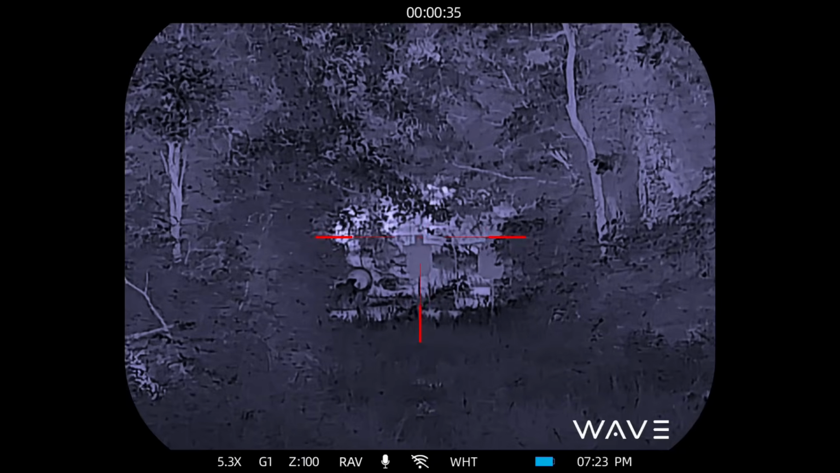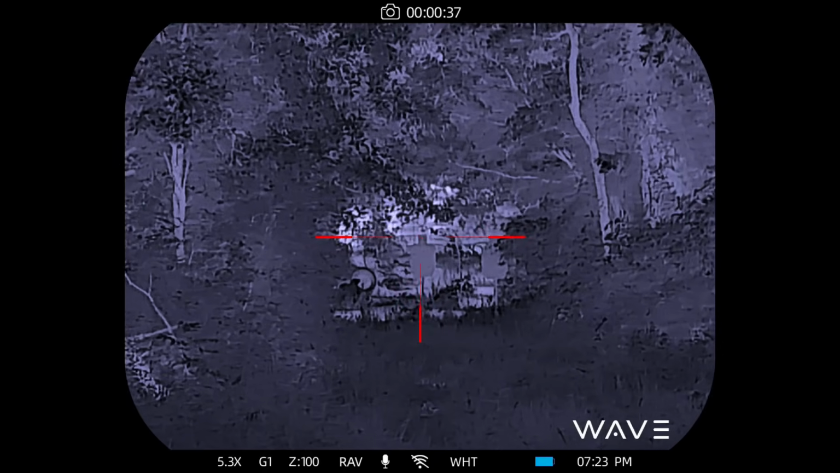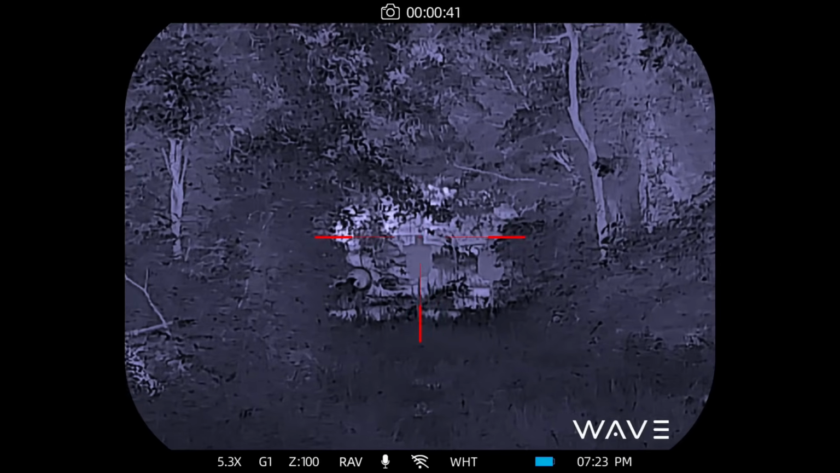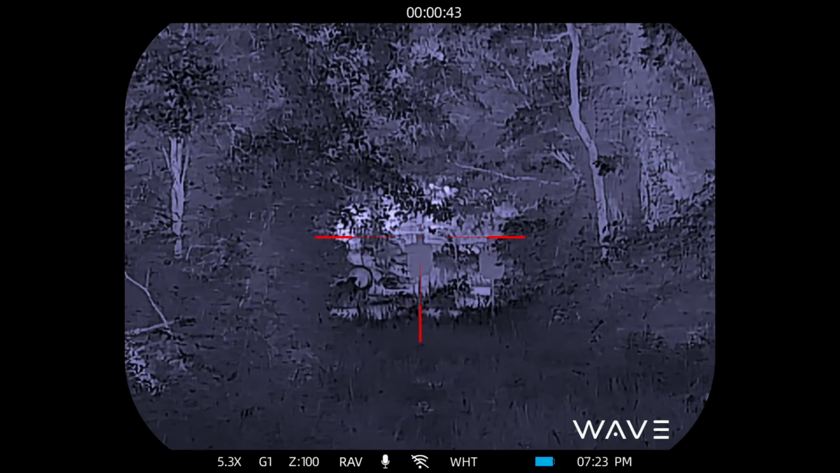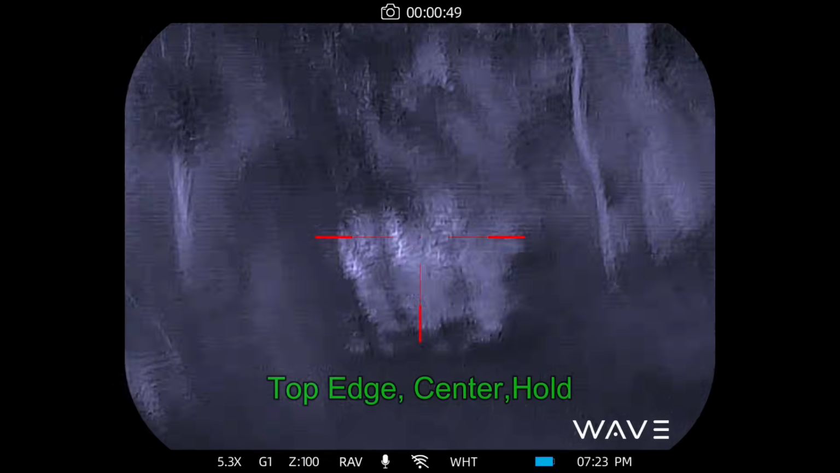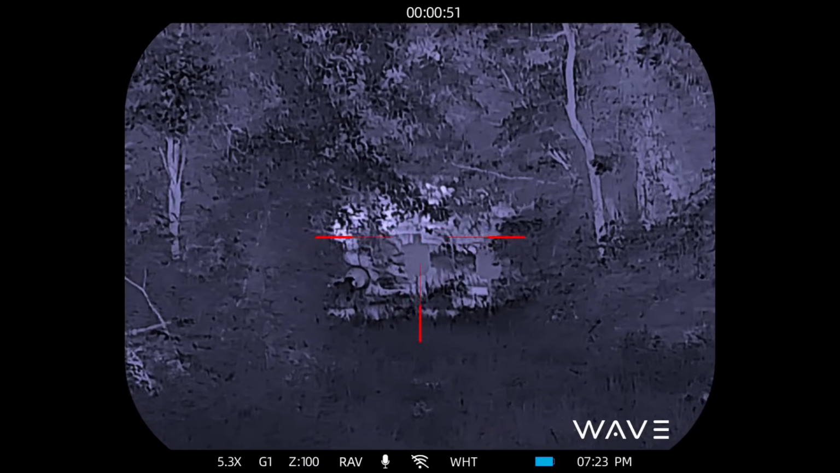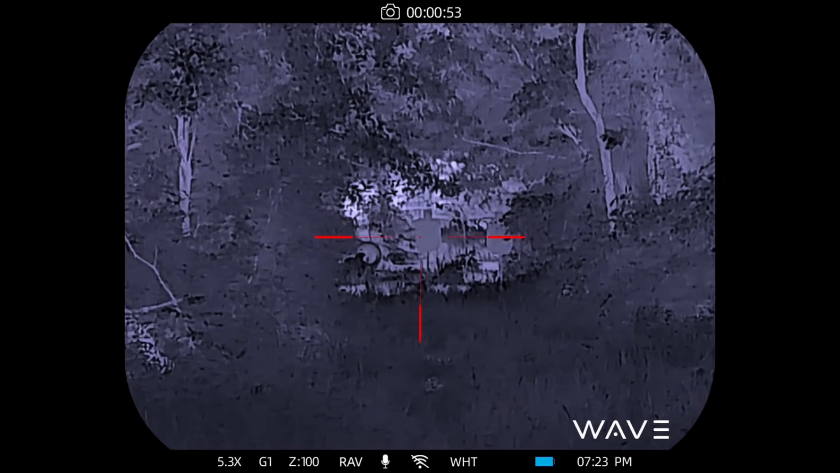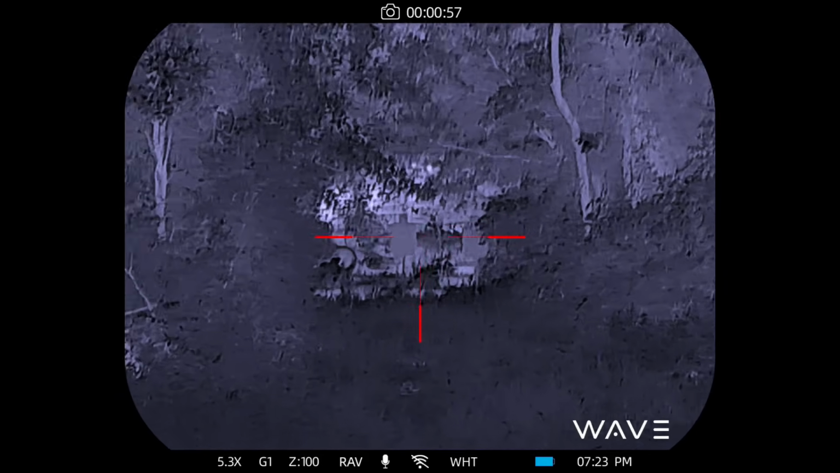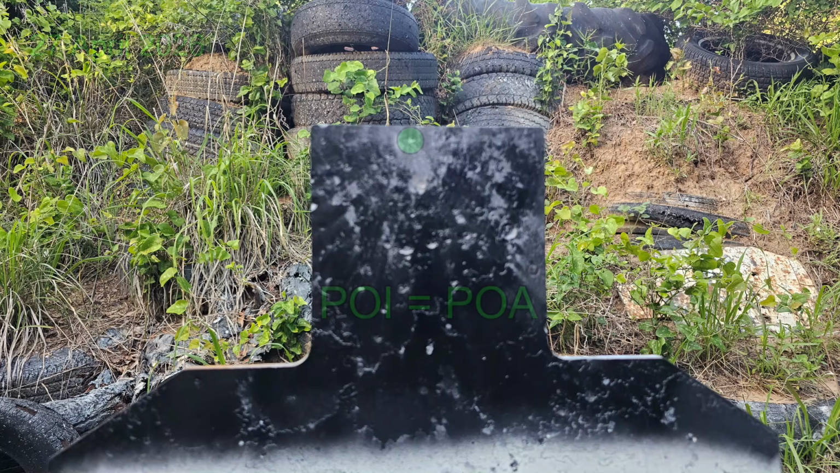We moved the point of aim down, and we have changed to zero, so we're going to attempt to take a shot. I think that looks good. I'll go down and double check, but I think we're good to go. Sure enough, no problem, we're good to go.